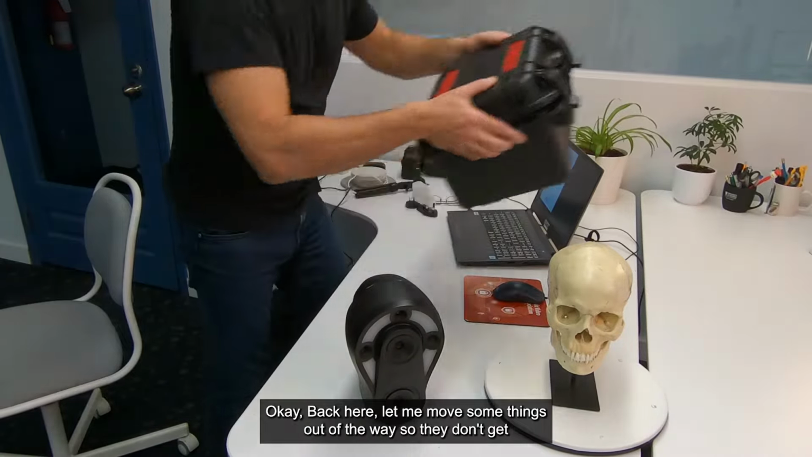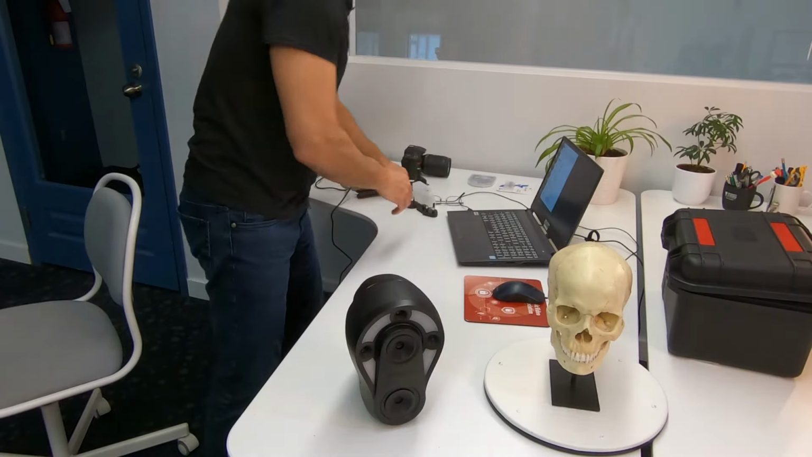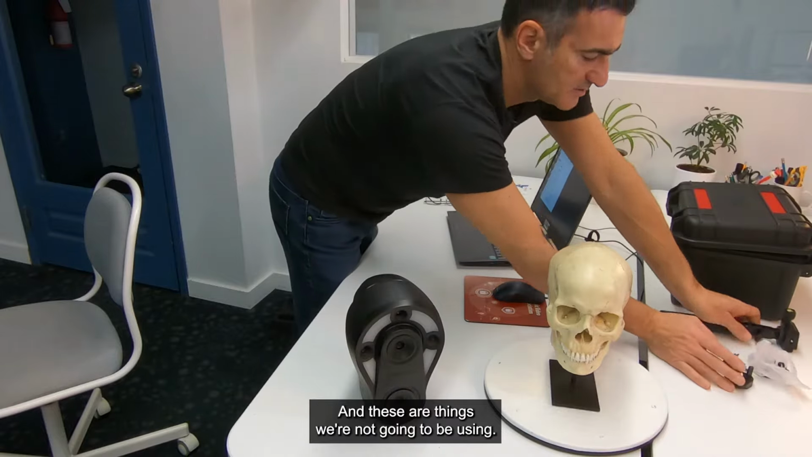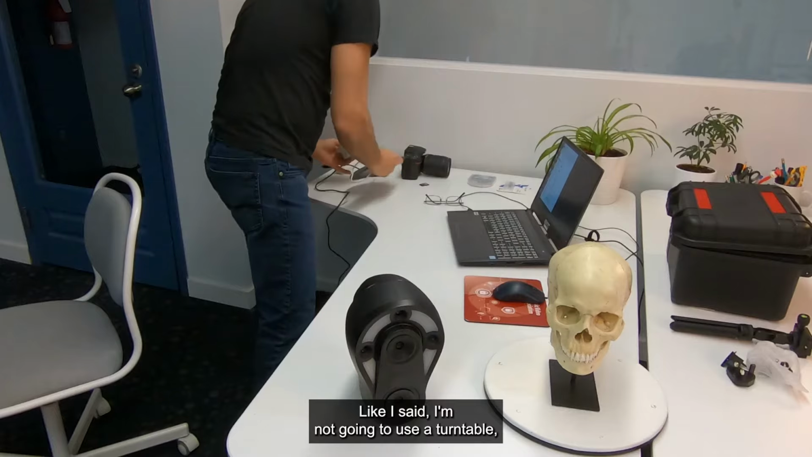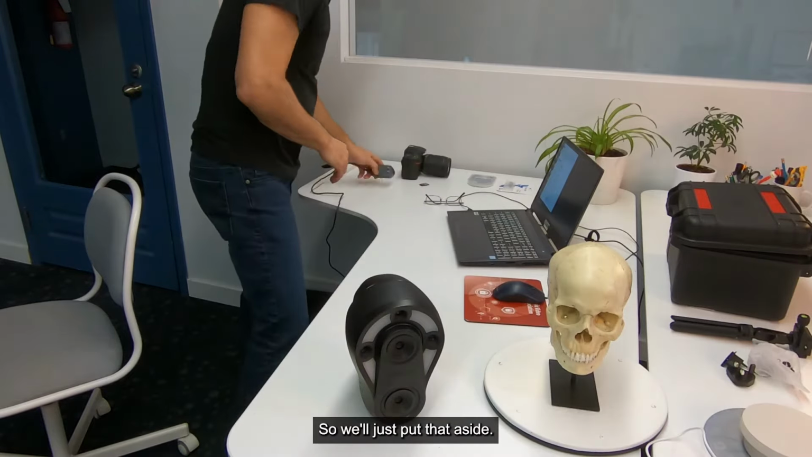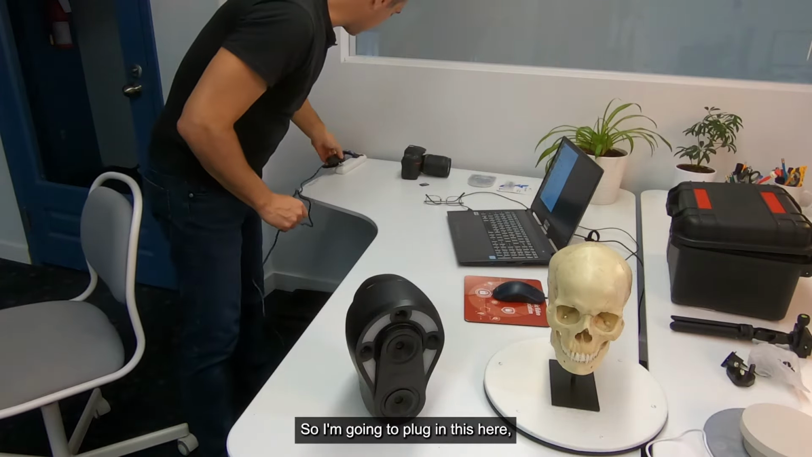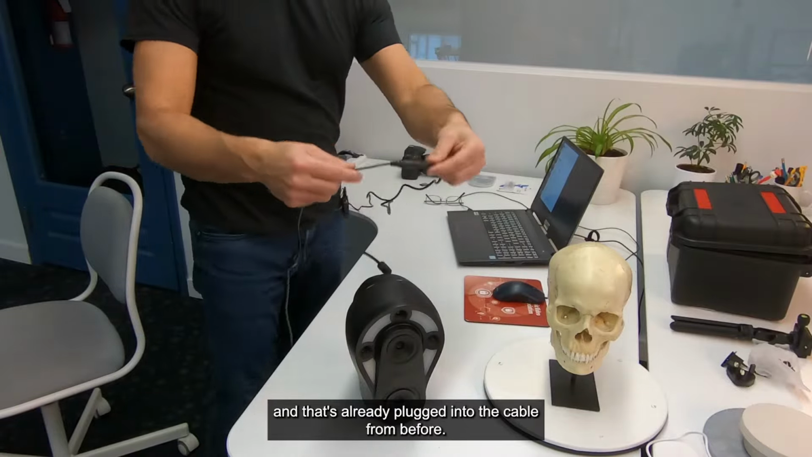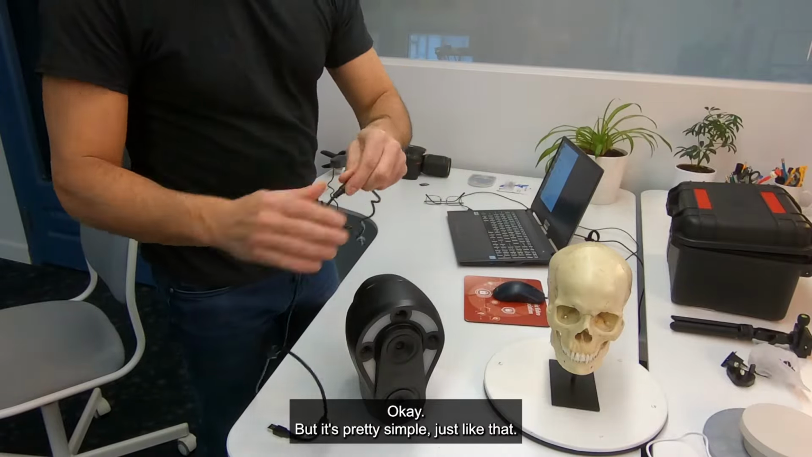Okay, back here, let me move some things out of the way so they don't get all messed up. And these are things we're not going to be using. Like I said, I'm not going to use the turntable, not going to be using these things here, so we'll just put that aside. But I do need to plug this in, so I'm going to plug in this here. And that's already plugged into the cable from before, okay, but it's pretty simple, just like that.